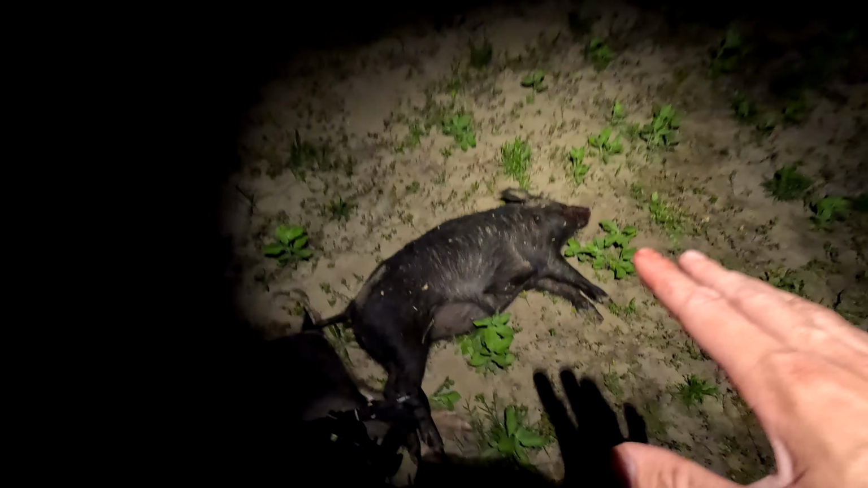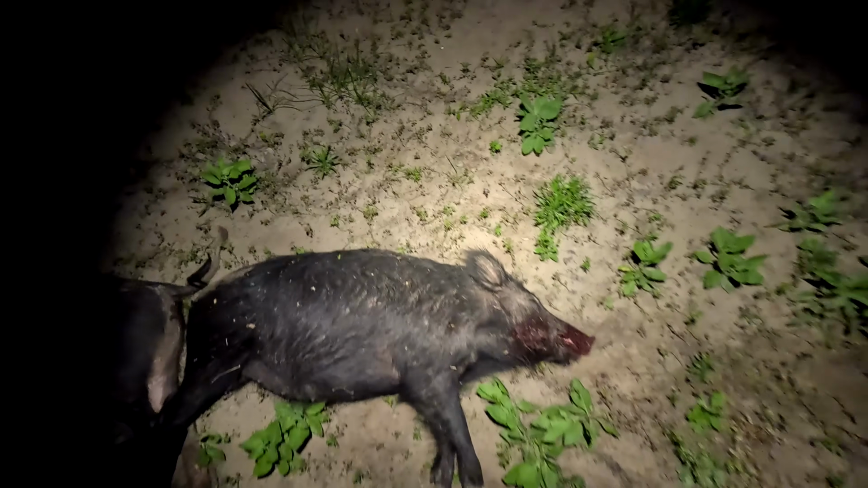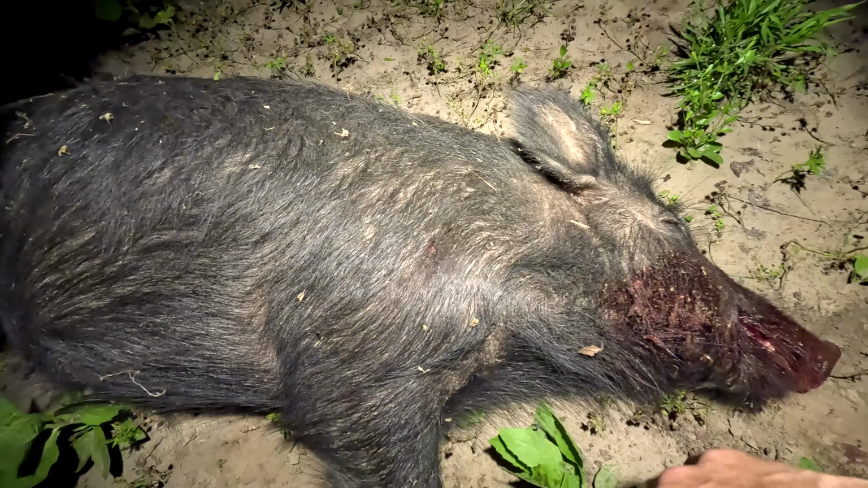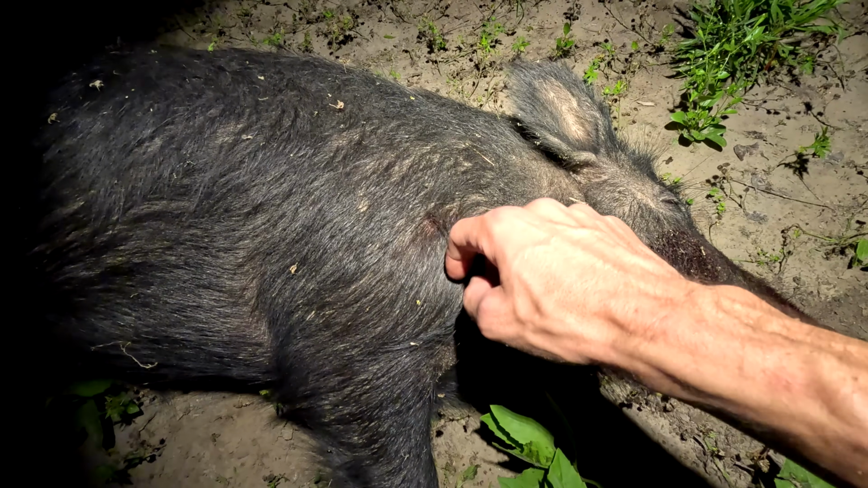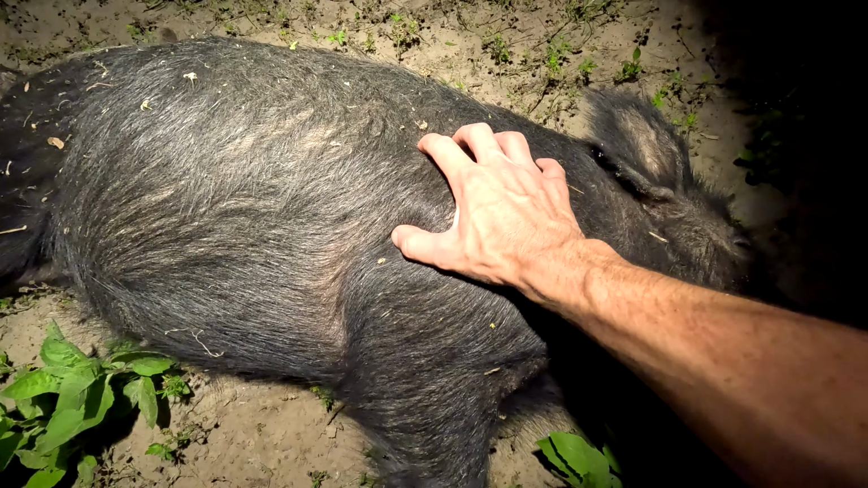We made it work. Instead of shooting them on the run, we were patient. We waited for one to stop, and this one right here, this sow, stopped. We put a shot low shoulder, went through. It did go out the other side, just a pinhole, but it's gonna be a quick bleed out from her. I'm gonna take this one home and eat it because that's a good eater right there. A nice clean sow.